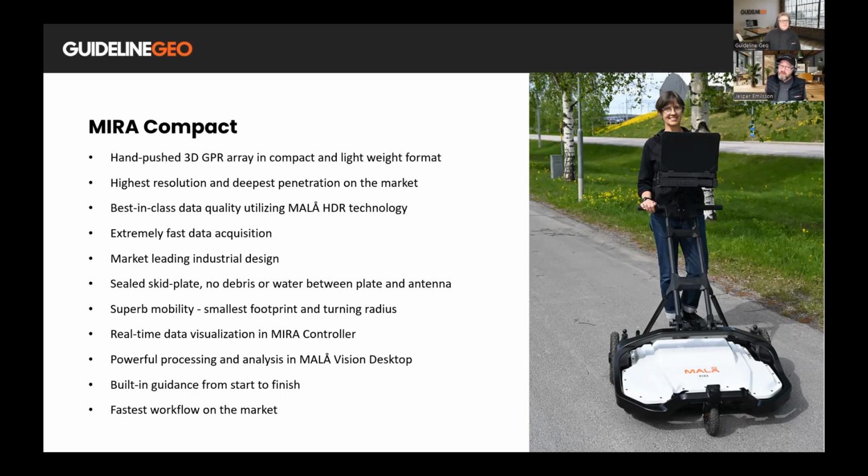We have powerful processing and analysis of data through MALÅ Vision Desktop. And we have also added guidance from start to finish to help customers to get these amazing results. We've also worked a lot with the workflow to make it simple, easy to follow, and to help. The workflow should help to obtain the results that we need.